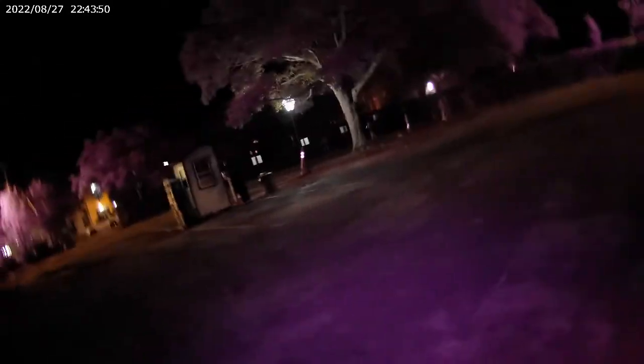Is the cemetery over here? I think so. Yeah. Alright, let's go over there. Let's go get real spooky and go into a cemetery at night. If I'm gonna get bitten by bugs, I want to go to the spookiest place possible. Voice. The shades aren't there.